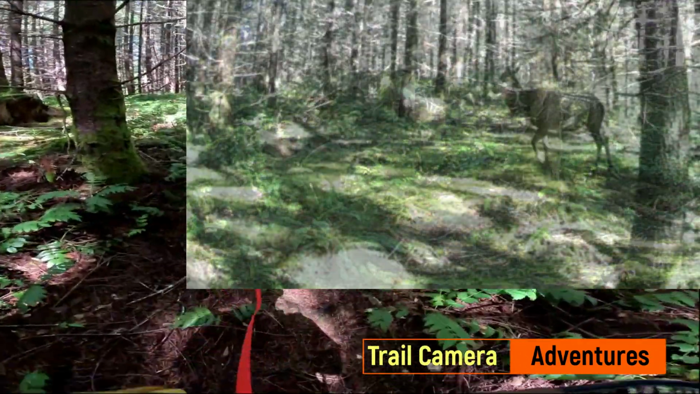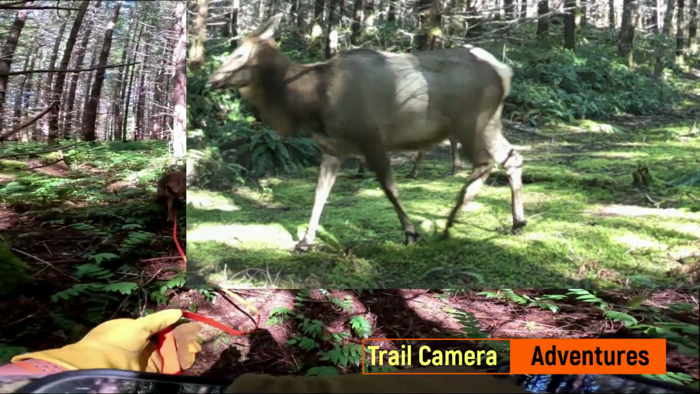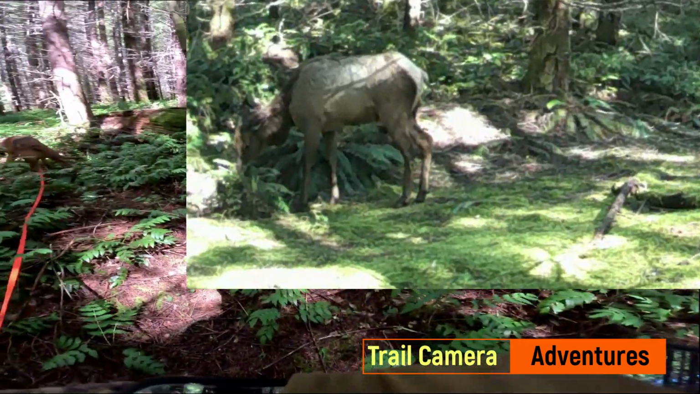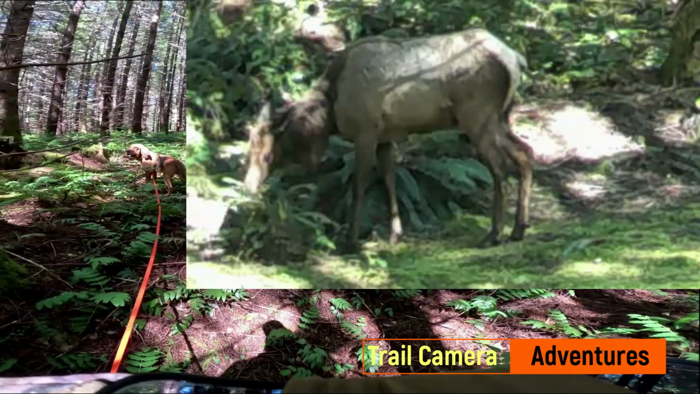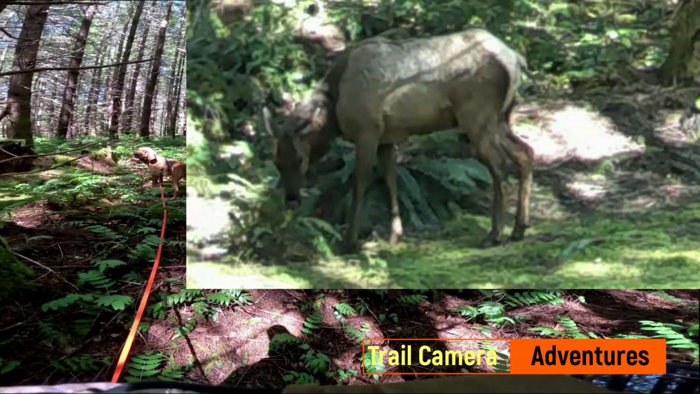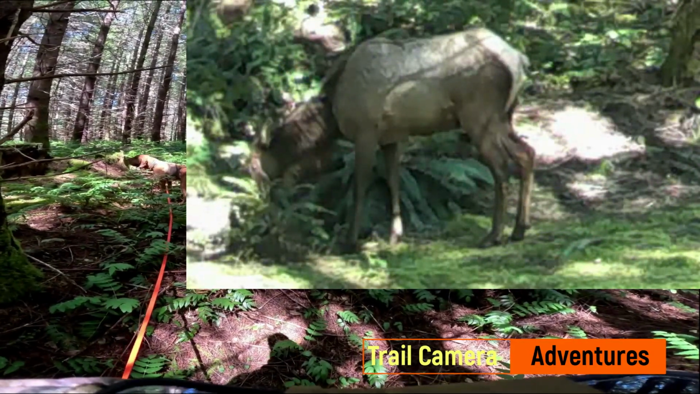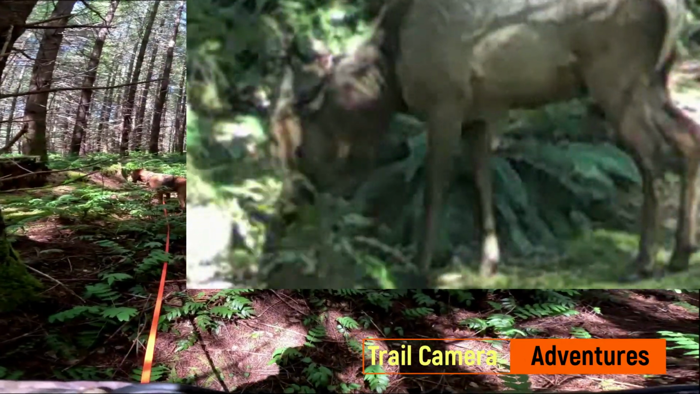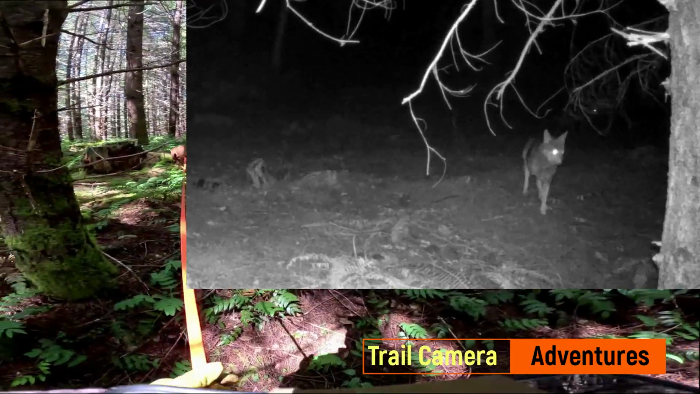Let's see what she does. She's gonna check that area out. See the trail there. See if she turns around. What do you think, girl? Did they go that way or not? Head up. So she's thinking, and I'm guessing she's going to work her way back. We'll see when she gets over here what happens.